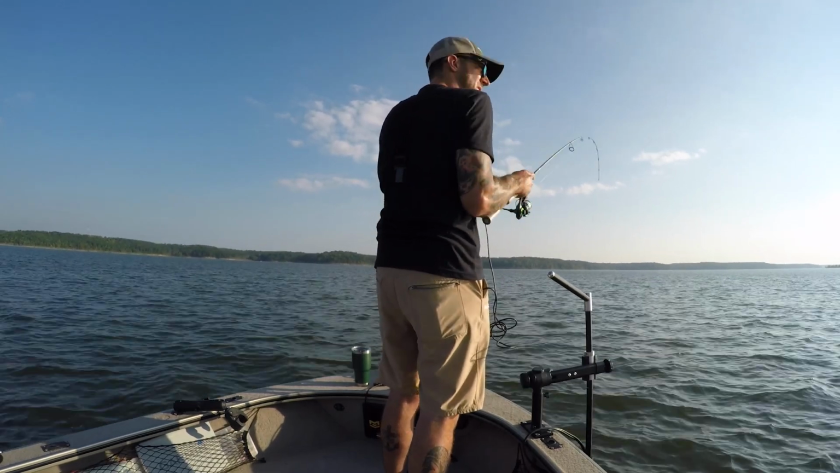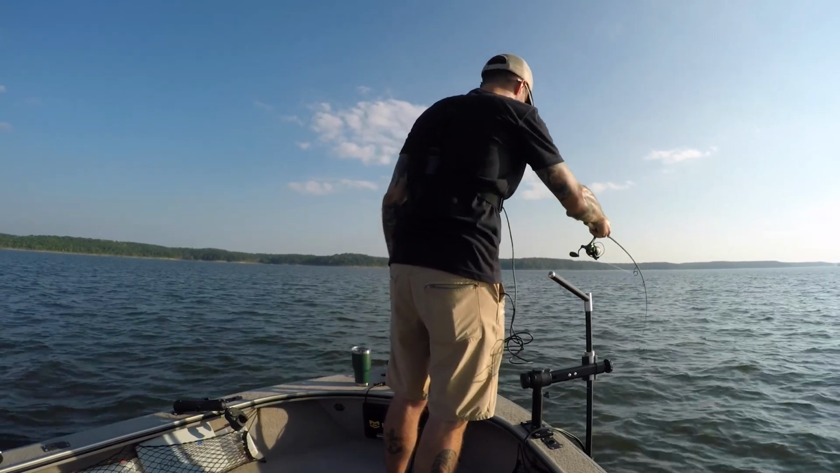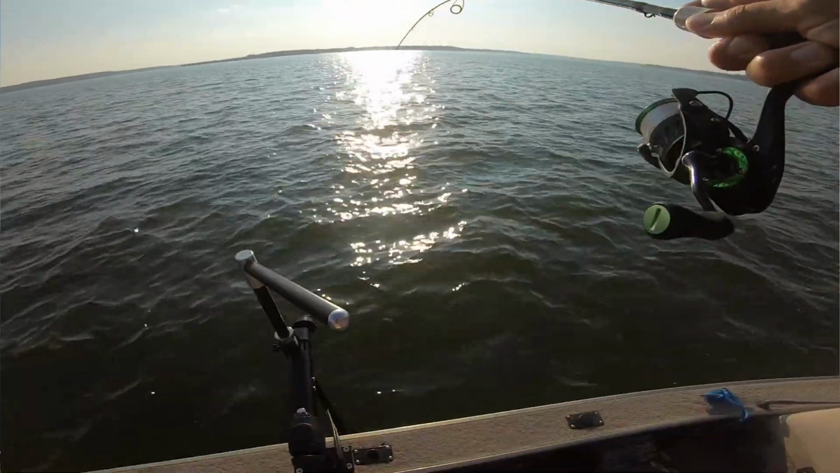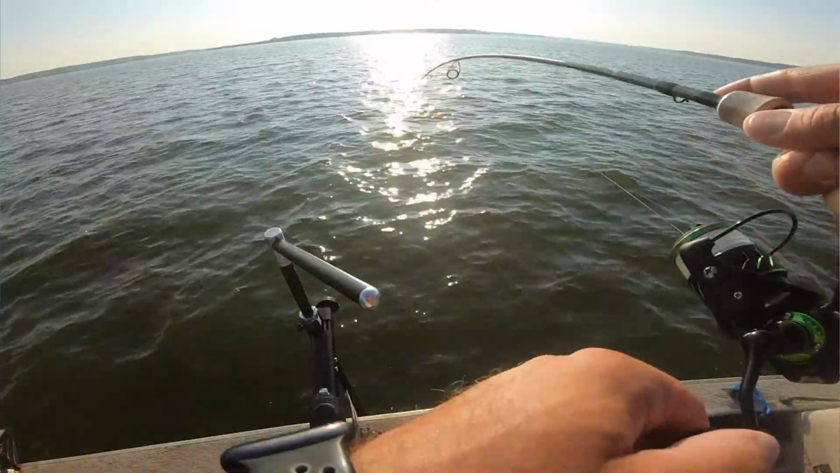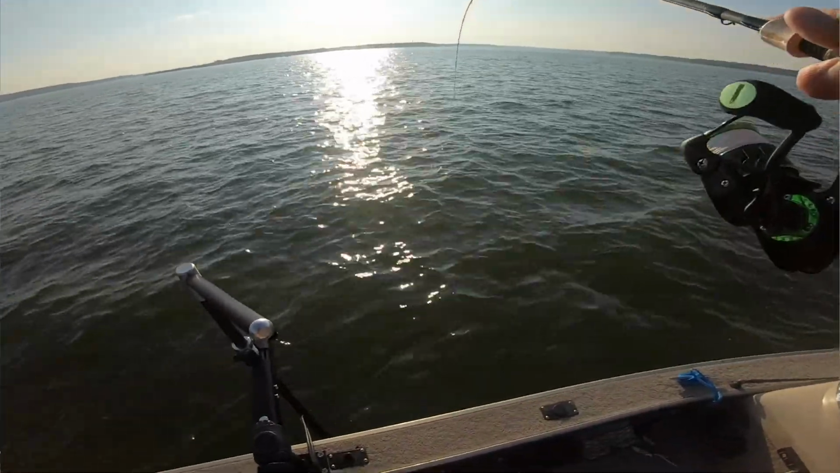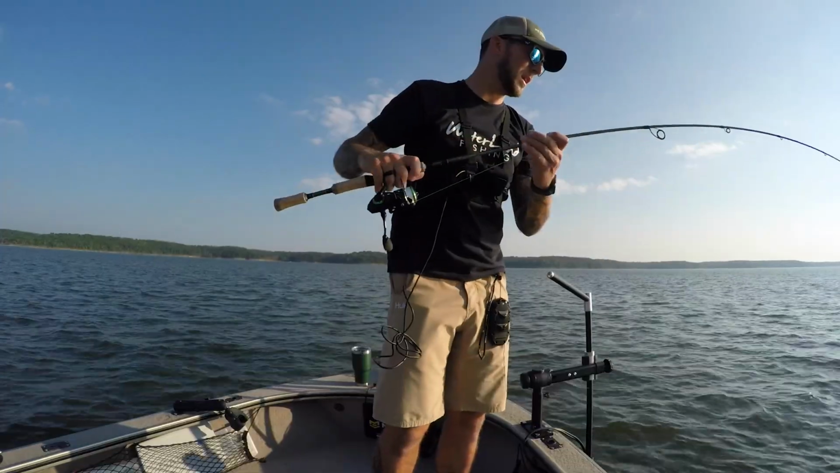It's likely that we're sitting over the top of a lot of white bass, big white bass right now. There might be a couple wipers mixed in, but there's nothing that beats a spoon for sure. It's been around forever, catches everything, and that was a nice way to start it off right there. Nice big white.